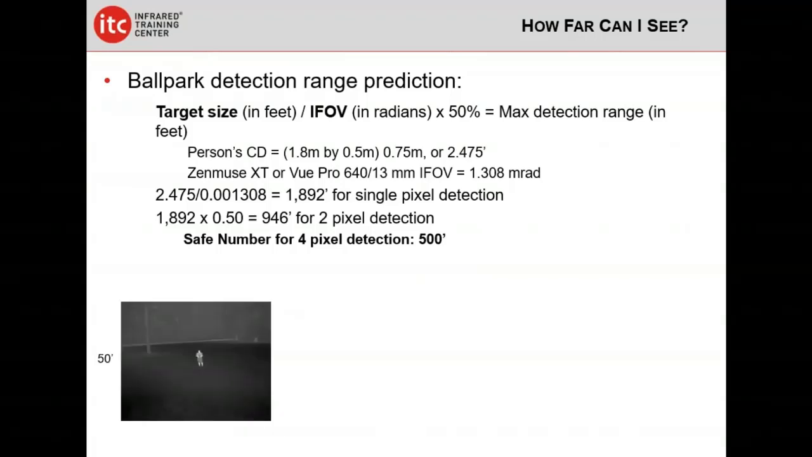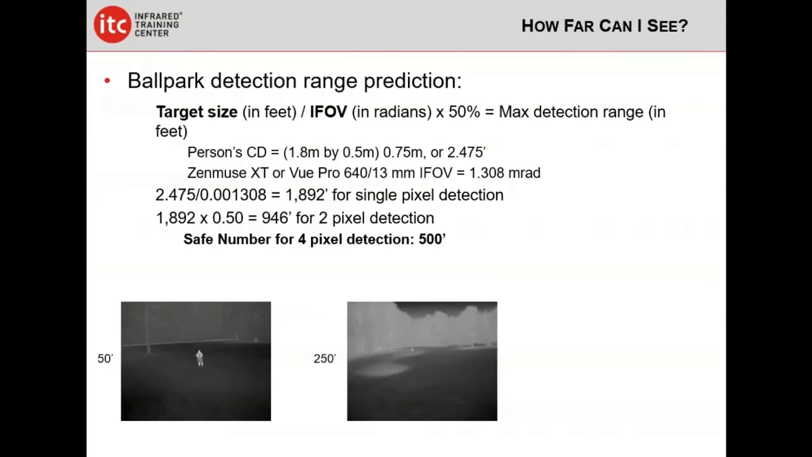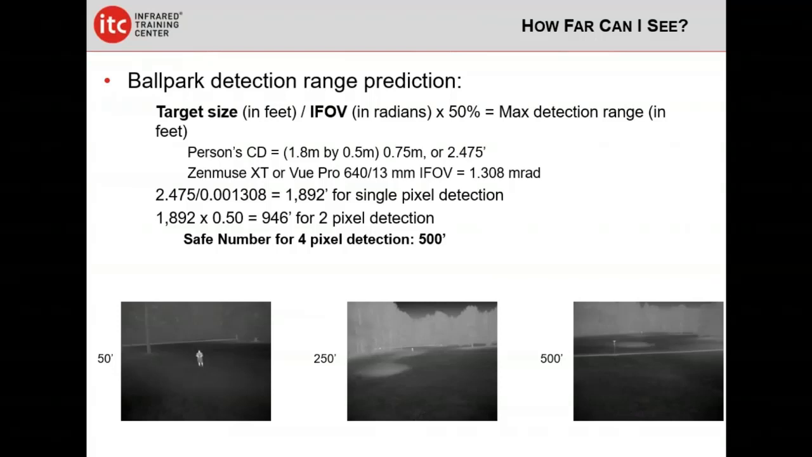So what does that really look like? Well, here's me at 50 feet. There's me at 250. There's me at 500, right there. A lot of people look at this picture and their eyes are first drawn to either the lamppost or the trunk of the tree over here, but that's me right there. If you analyze that picture, that's roughly 4 pixels across the critical dimension. That would be pretty tough to see, right?